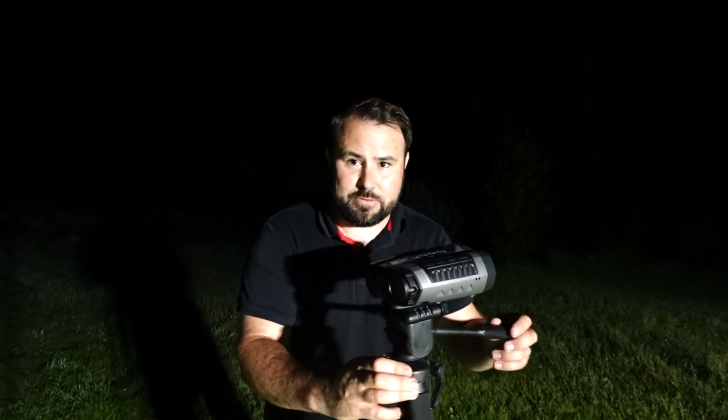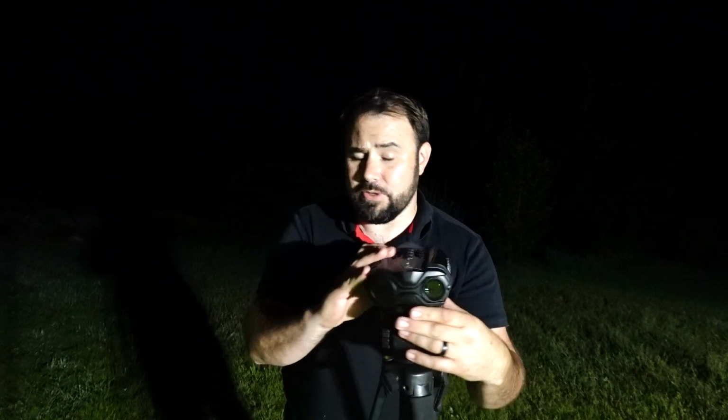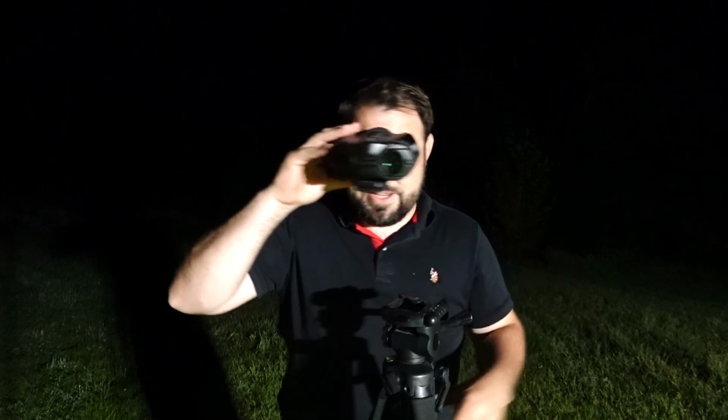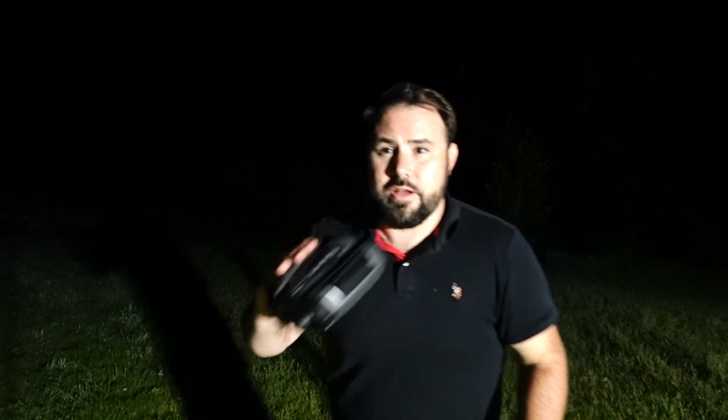Now I have this set up on a tripod because it's easier for me to stabilize and maneuver as I'm filming, but it's not that hard. It actually has curvature here, a place for your nose, just to hold it like this. And it's more like 4D, so it creates almost a reality, and you get involved in the scene and it seems very close to you, but you're far away.